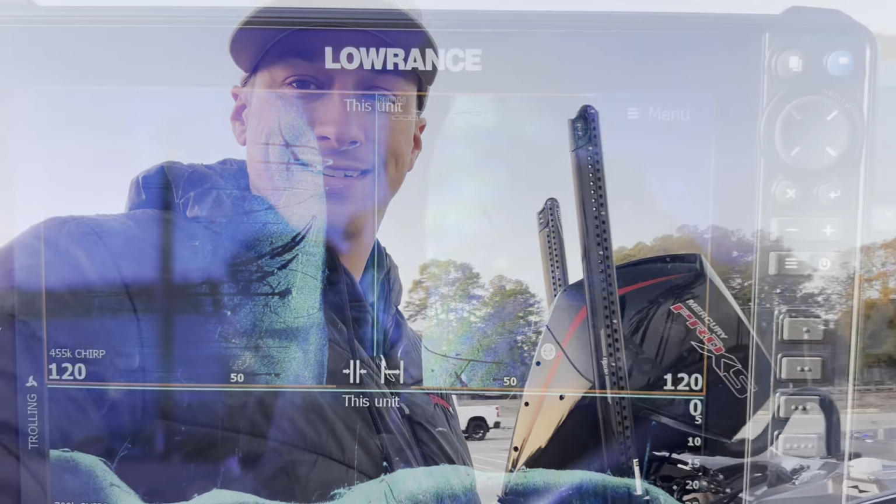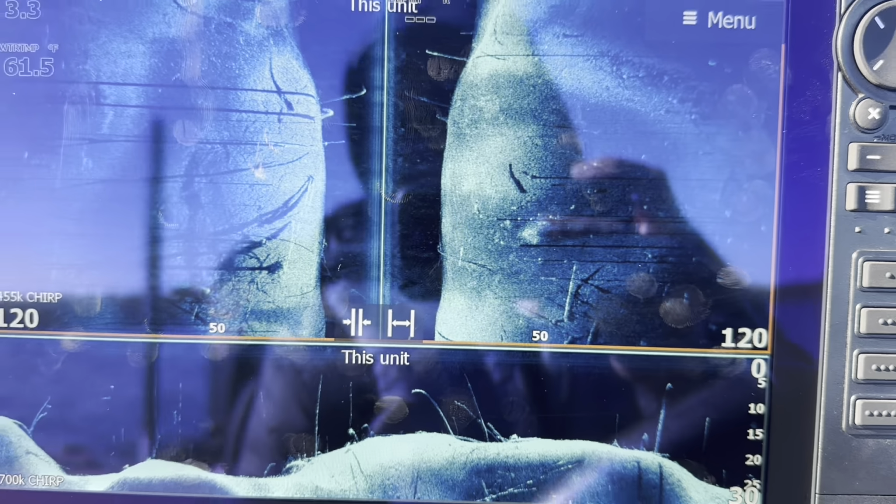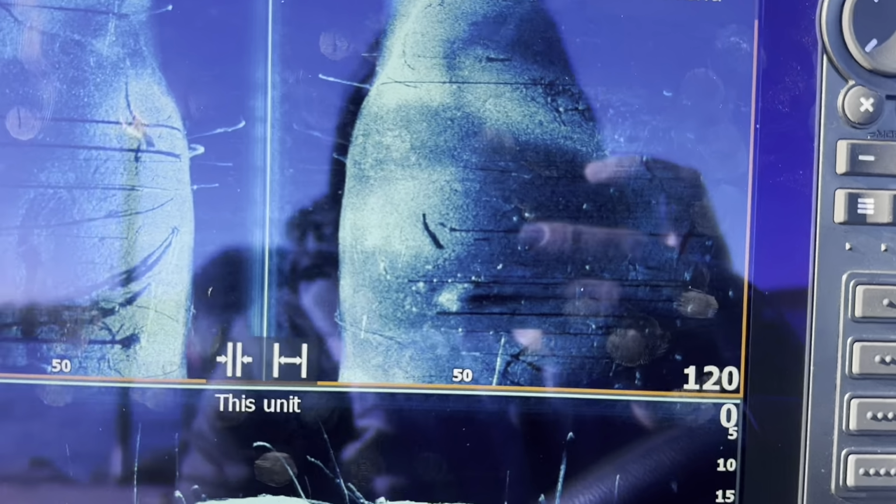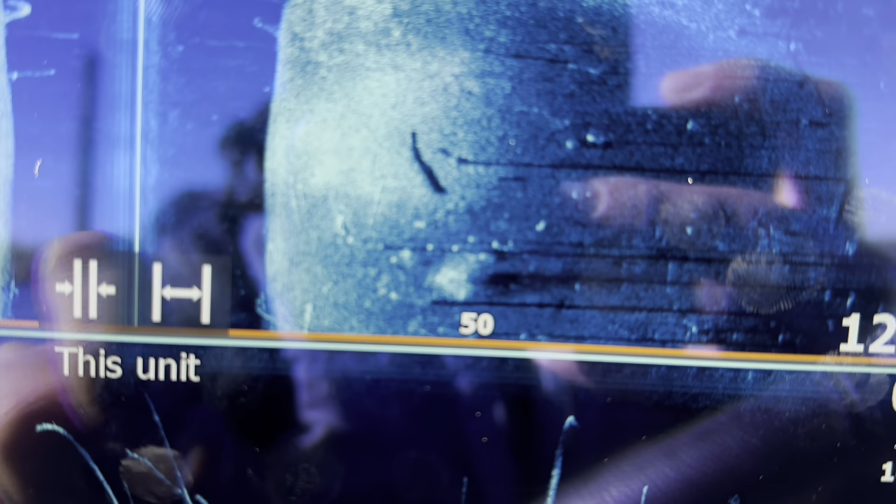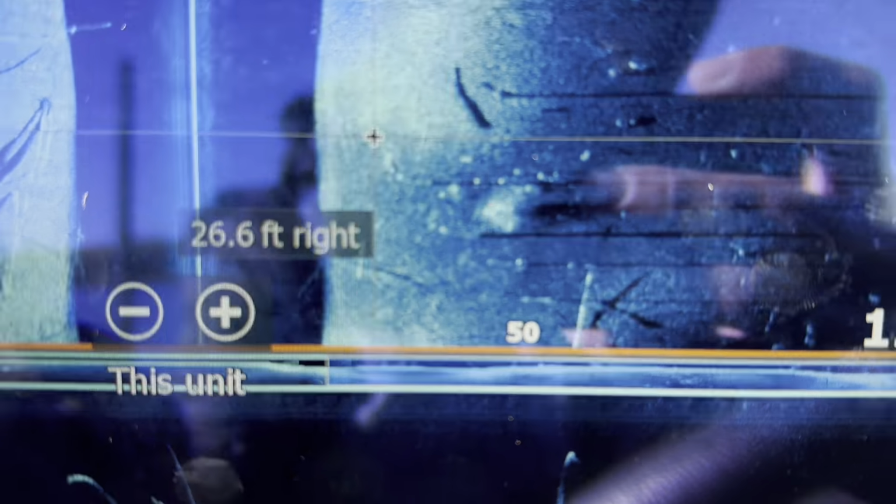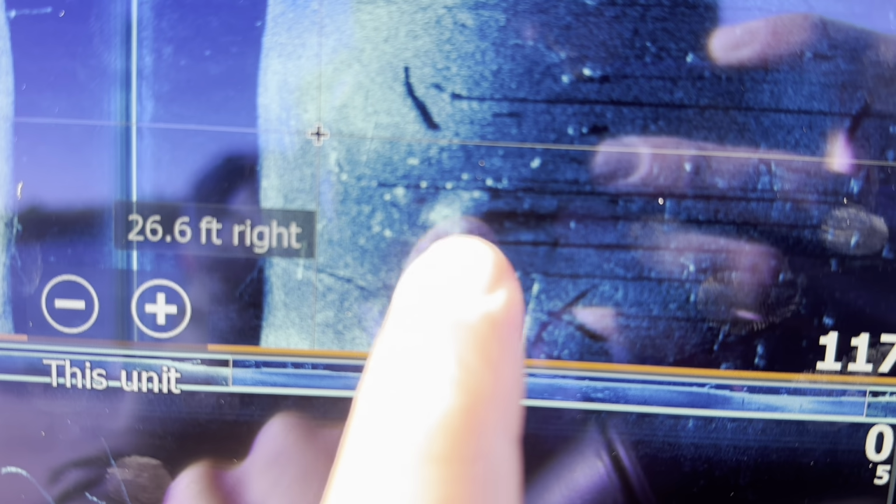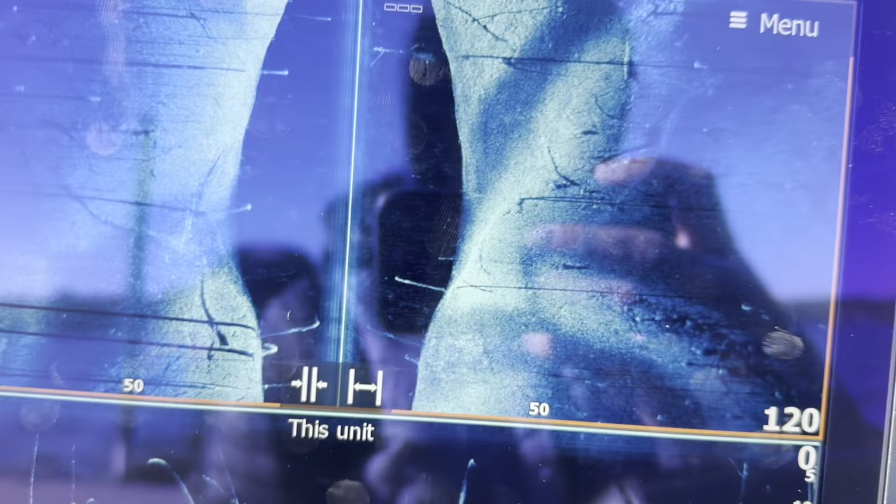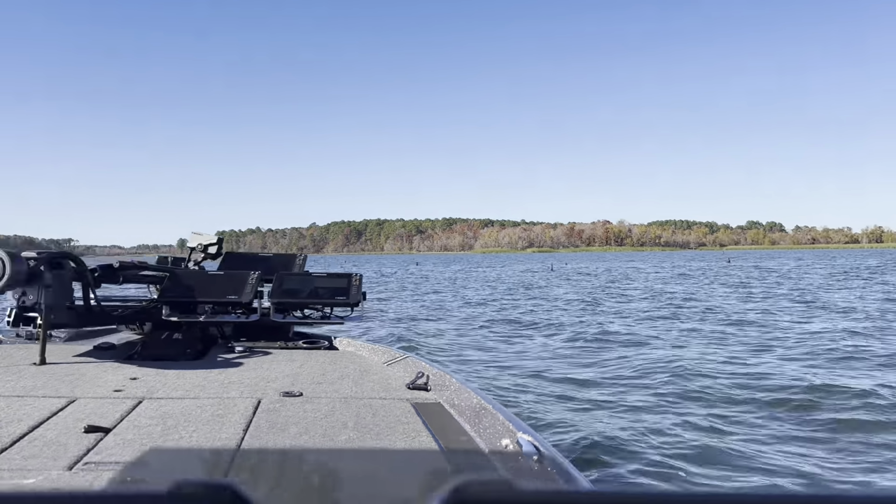Let's get out there. All right, little day 2 update. Working my way around and out here on Toledo still. I want to show you, there's a brush pile right there. It's amongst a bunch of standing timber, so that's a cool little spot right there. But it's definitely one I'm going to be checking out. So we'll keep kind of moving along. You can kind of see as I'm going, I'm weaving in and out of this timber. You'll bump it here and there.